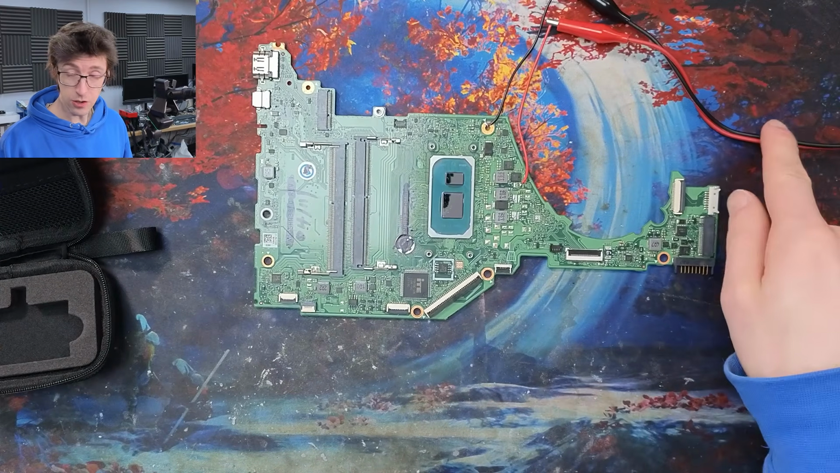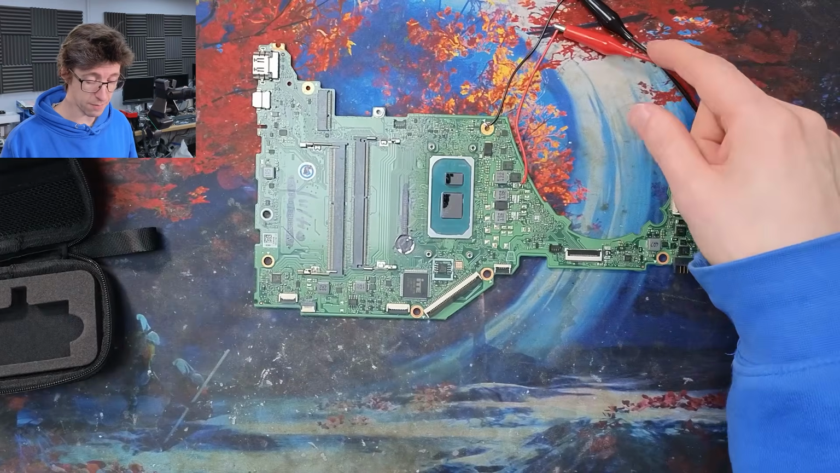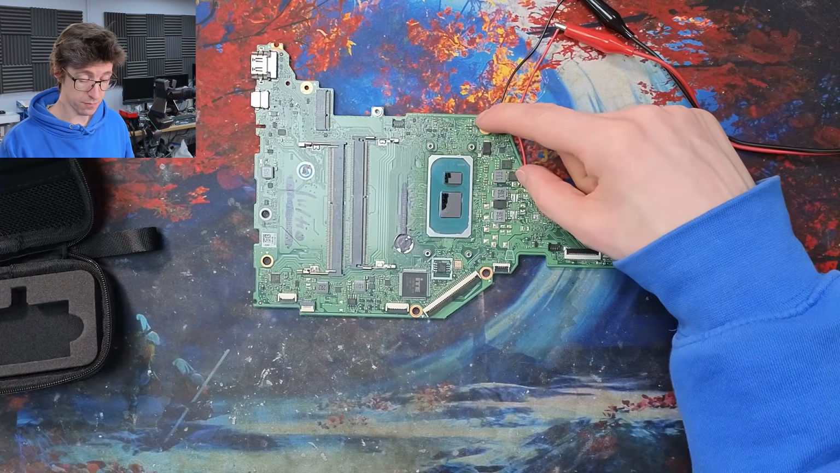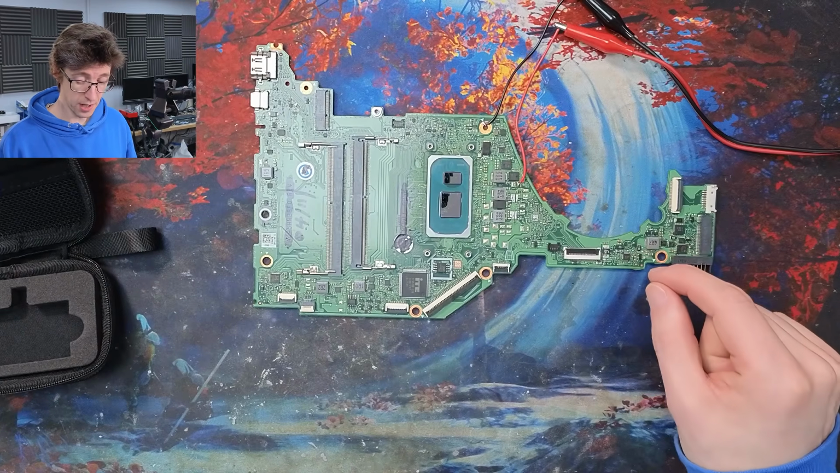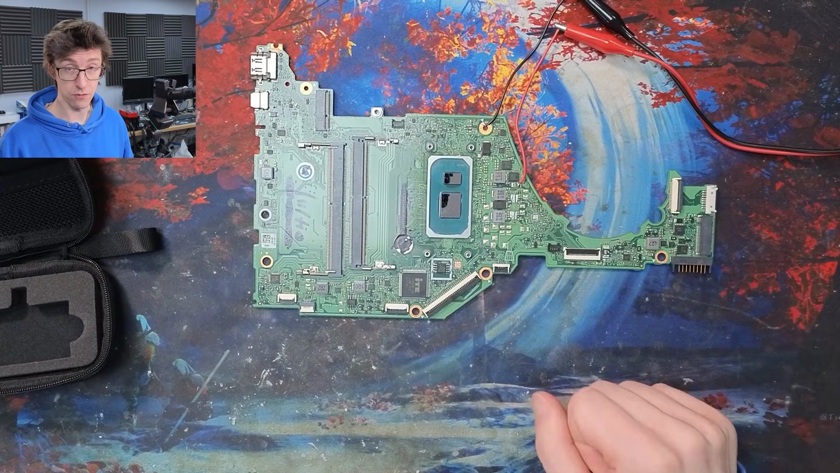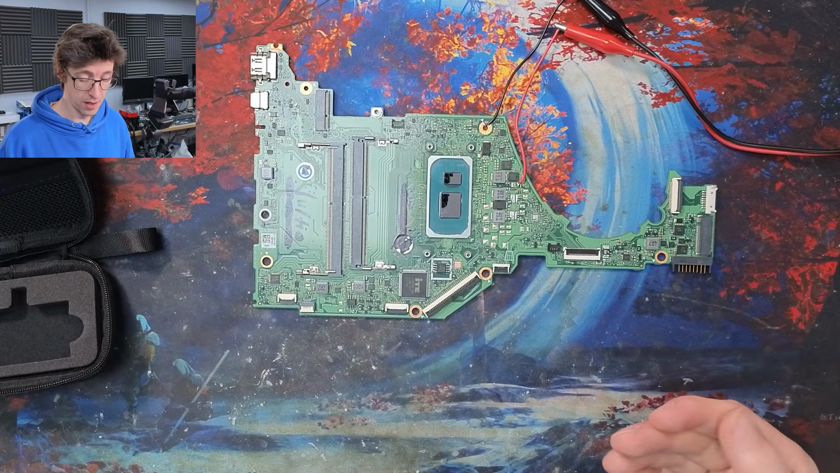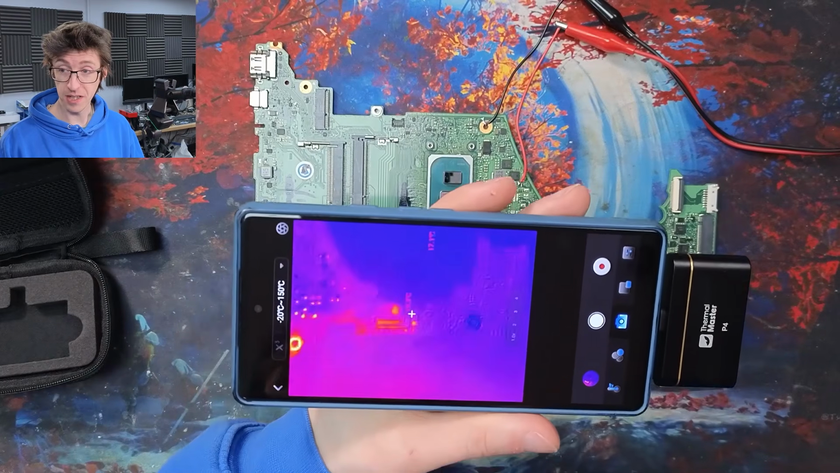So when I switch on my power supply, we're going to be putting 1 volt and 3 amps into these wires that go onto the main power rail of the motherboard. And the faulty capacitor on this motherboard is going to conduct that power from the main power rail to ground, causing the faulty capacitor to overheat and get hot. And so that's what we're going to be looking for with the Thermal Master camera.